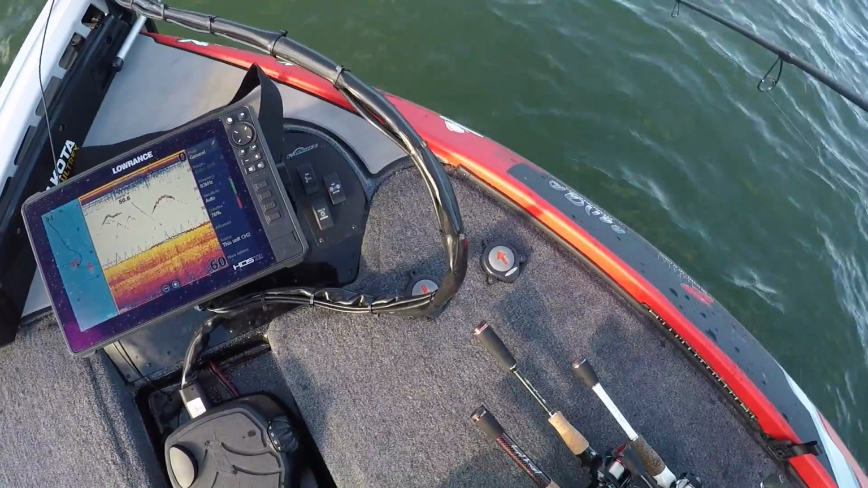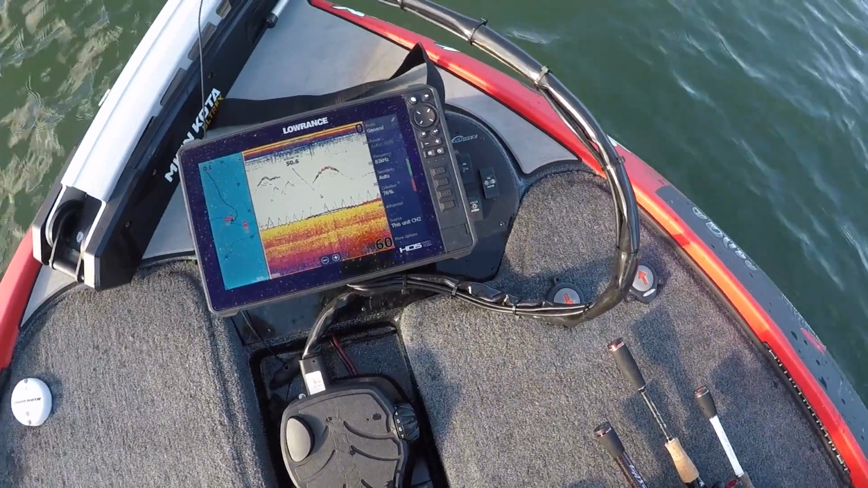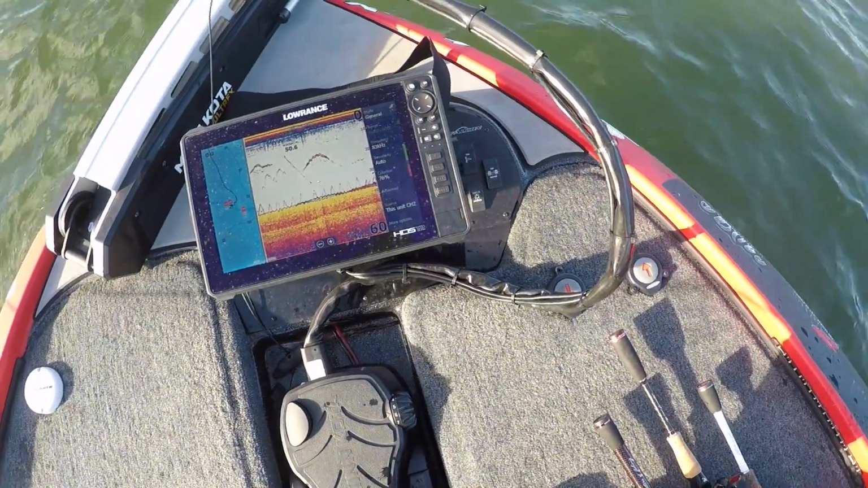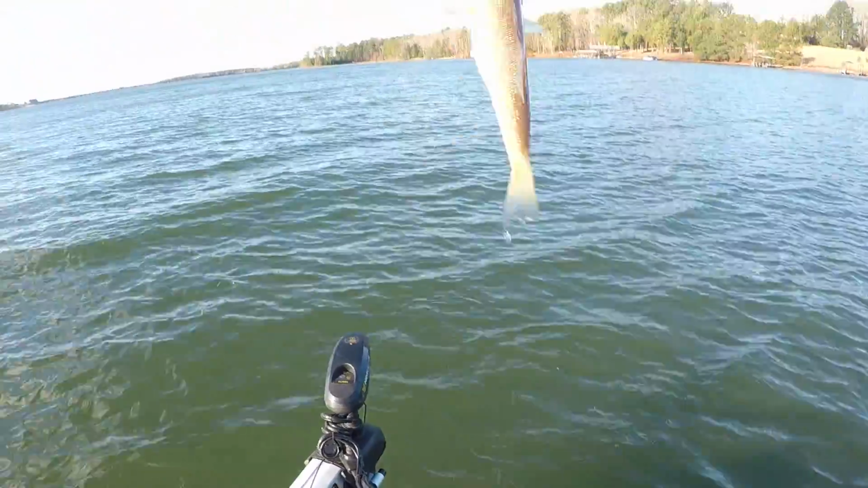How do you know if it's at 20 feet? I got him. I got him now. You look at the graph, you'll see your bait there on the graph. So I caught that one. That's what I said. I reeled it up to him, and then I caught him.